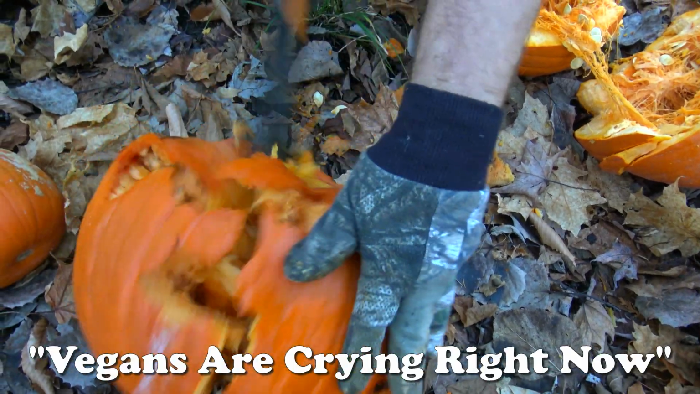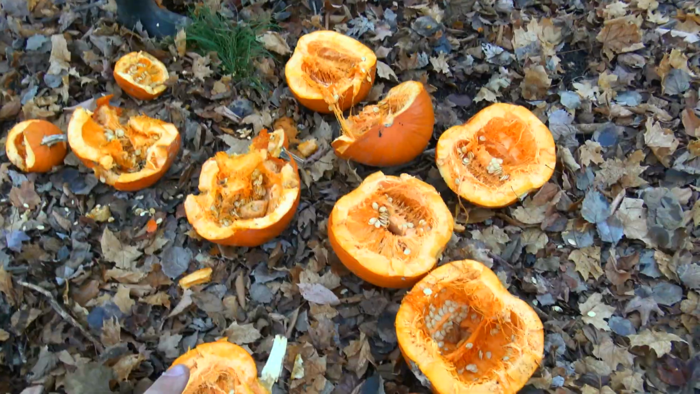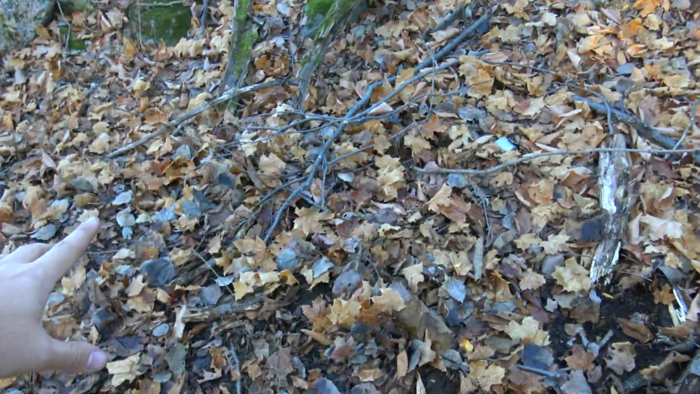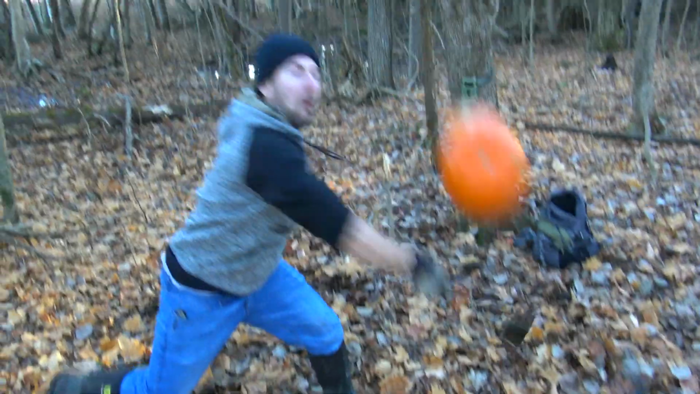Vegans are crying right now. Look at that, I split it right up. This one was a bit rotten. We're gonna move these back to here, because once we did an experimentation too close to the cam and we got absolutely nothing.